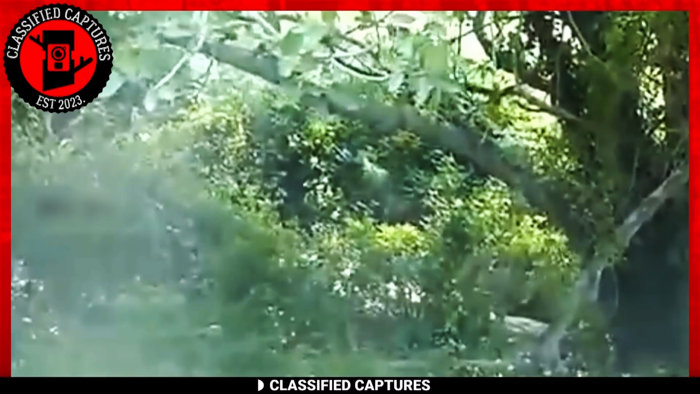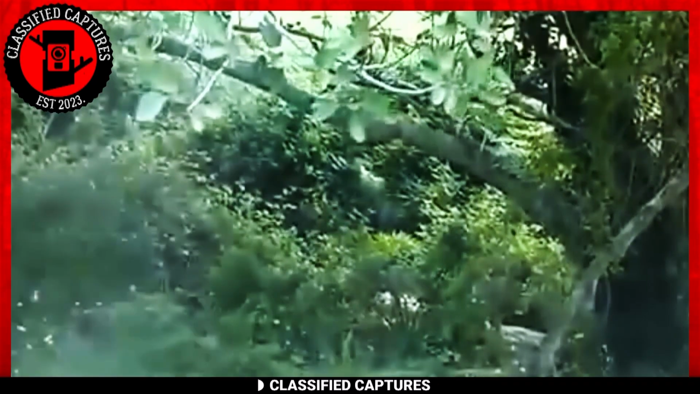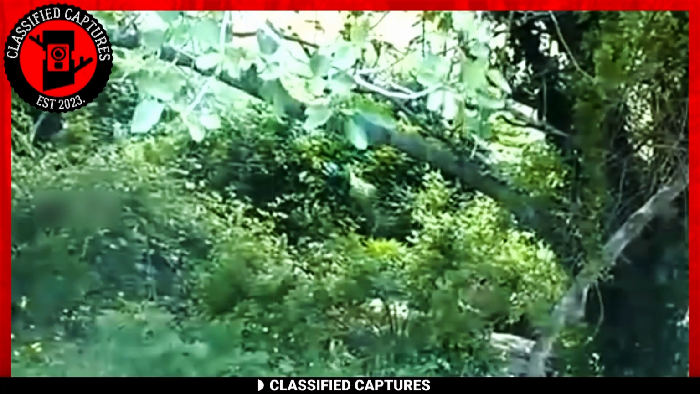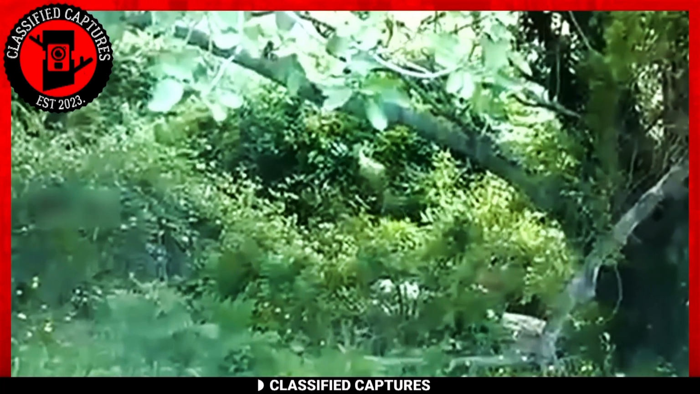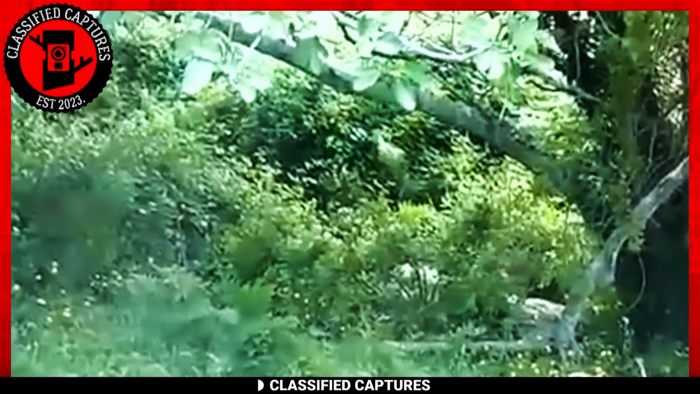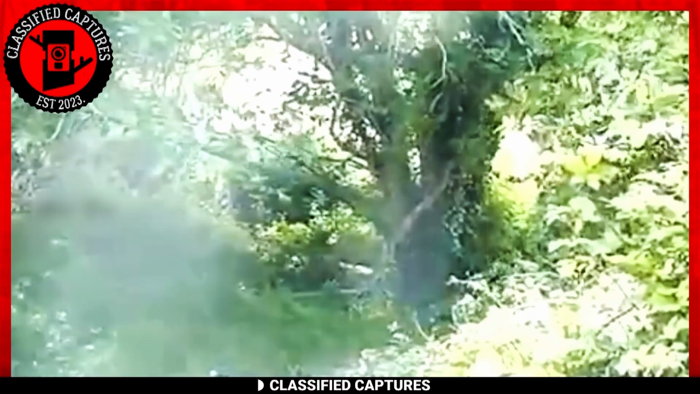Here we see a group of creatures that bear a resemblance to the enigmatic Bigfoot. But hold on, these appear decidedly smaller than the towering behemoths often associated with Bigfoot lore. Now this gives us room for speculation.